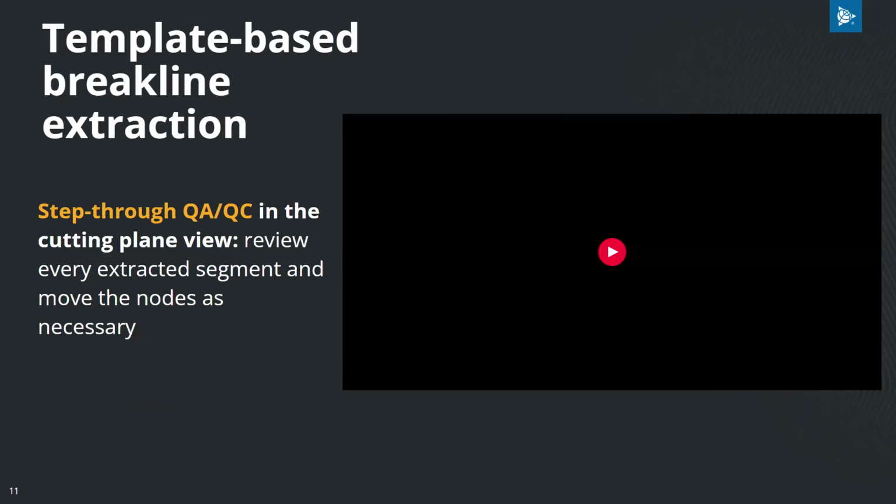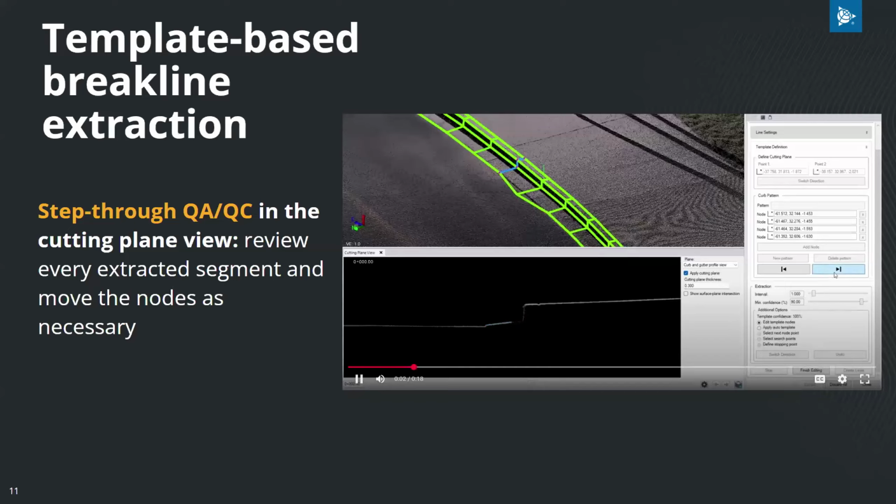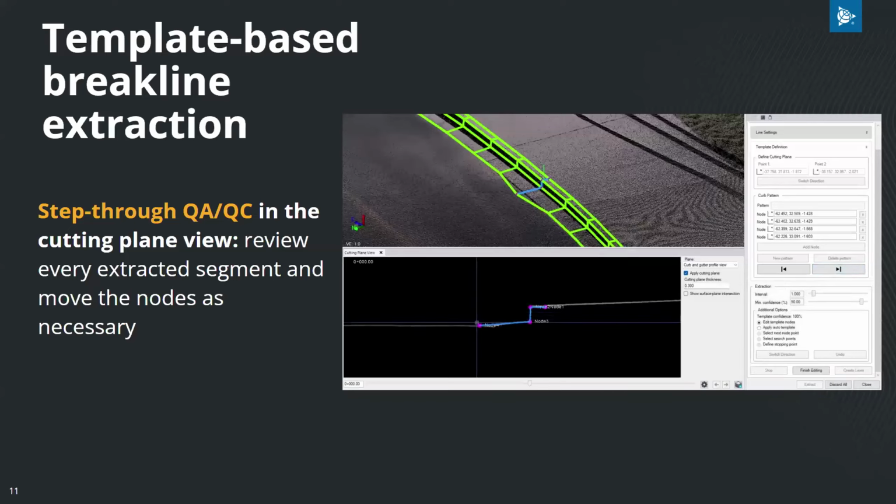This next improvement is the ability to do step-through QA/QC in the cutting plane view before finalizing any lines. With this new functionality, if users see a mistake in extraction, they can go and adjust it manually to ensure optimal accuracy without having to restart the extraction. This process lets you toggle through each extraction plane and select to move nodes via the cutting plane view. As you can see in this video, there's a cross-section that has a node out of place. Simply click on that node, move it to its new location, and continue on with your extraction or QA.